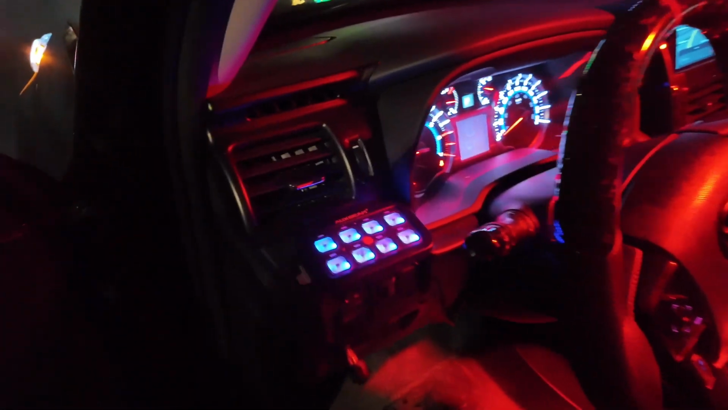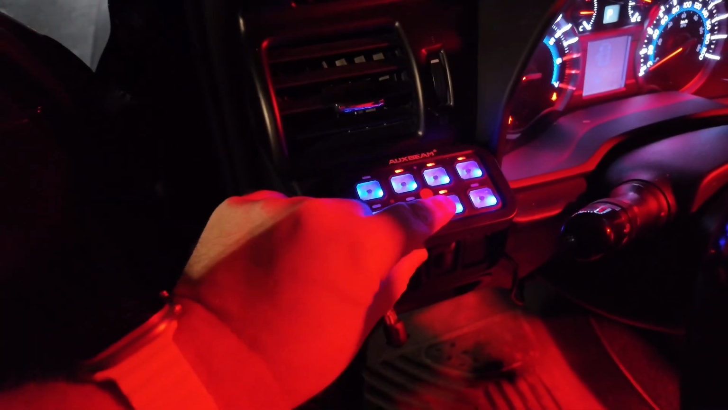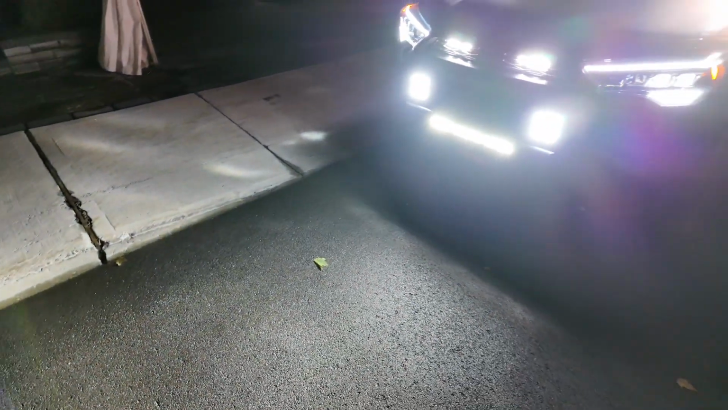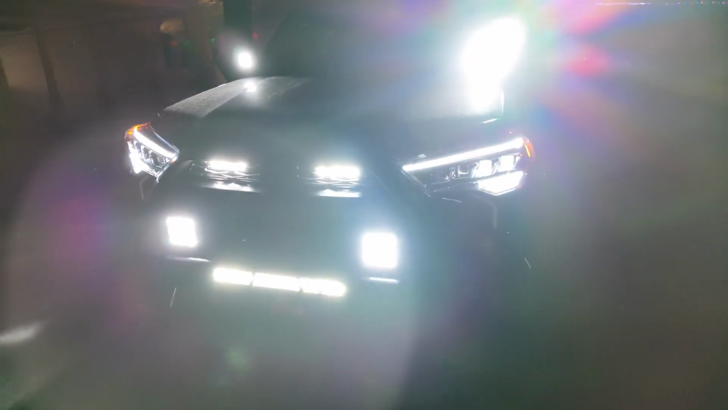I want to show you the fun with all those lights, the diode dynamic ones. That's my aux beam. 1, 2, 3, 4. This is it, guys. Those are diode dynamics. This is the concealed one.